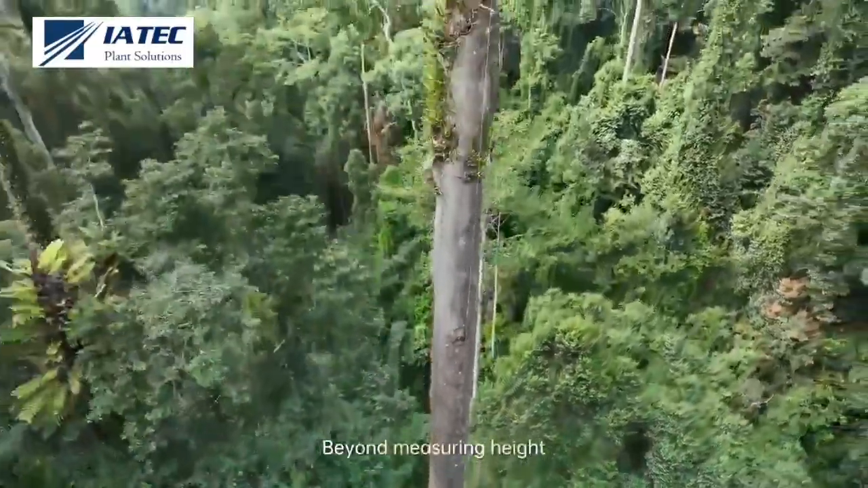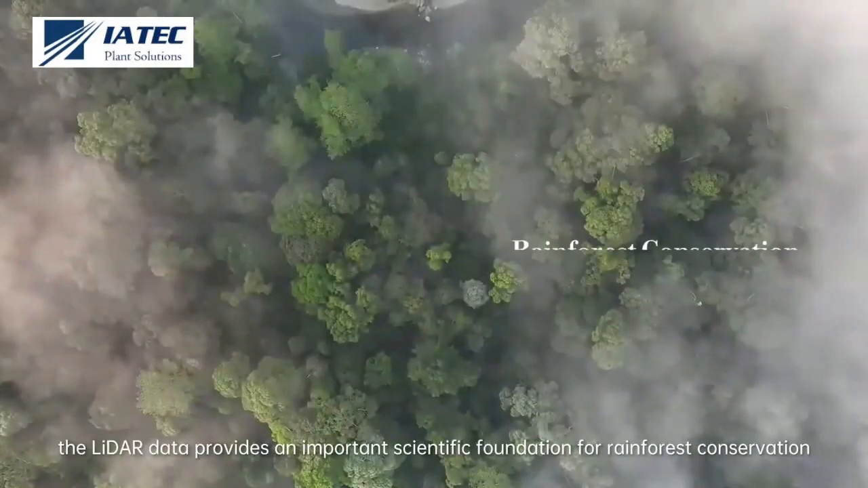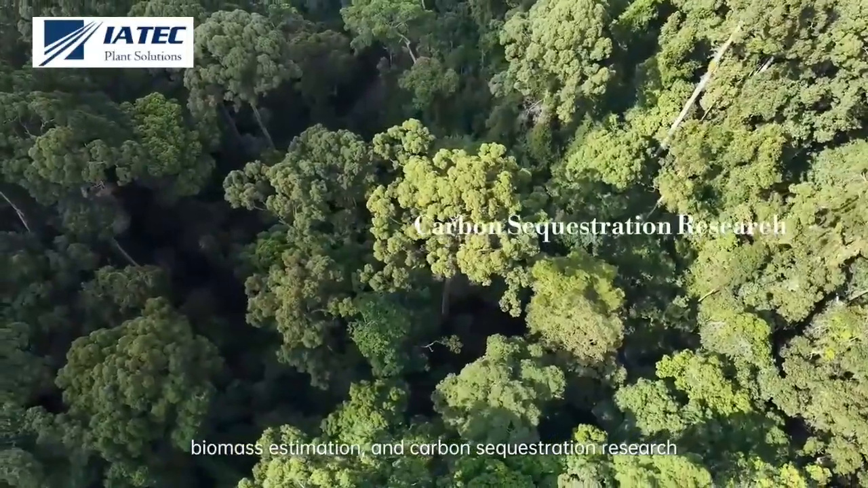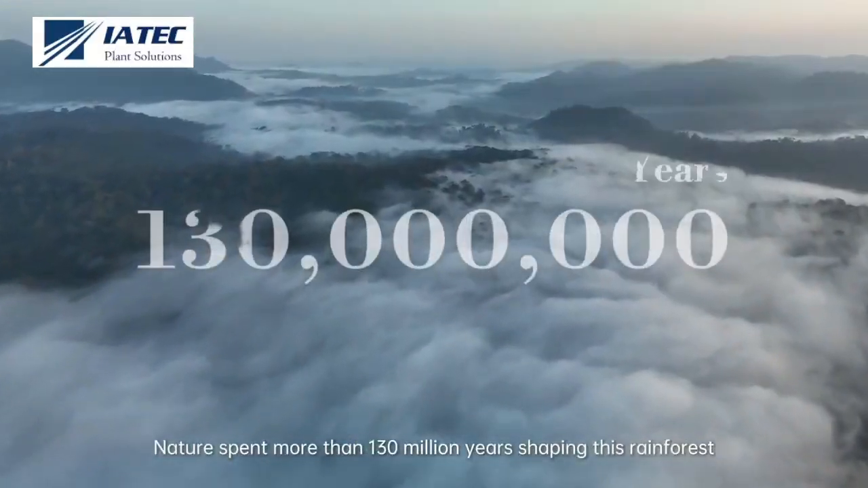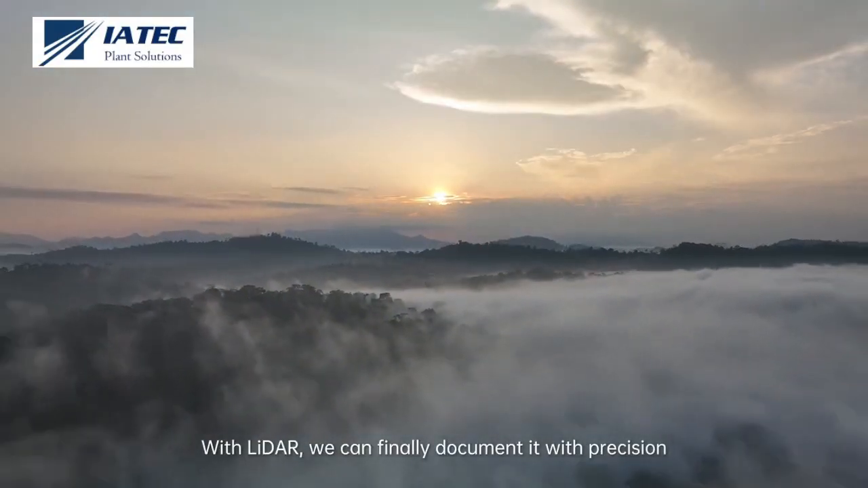Beyond measuring height, the LiDAR data provides an important scientific foundation for rainforest conservation, biomass estimation, and carbon sequestration research. Nature spent more than 130 million years shaping this rainforest. With LiDAR, we can finally document it with precision,